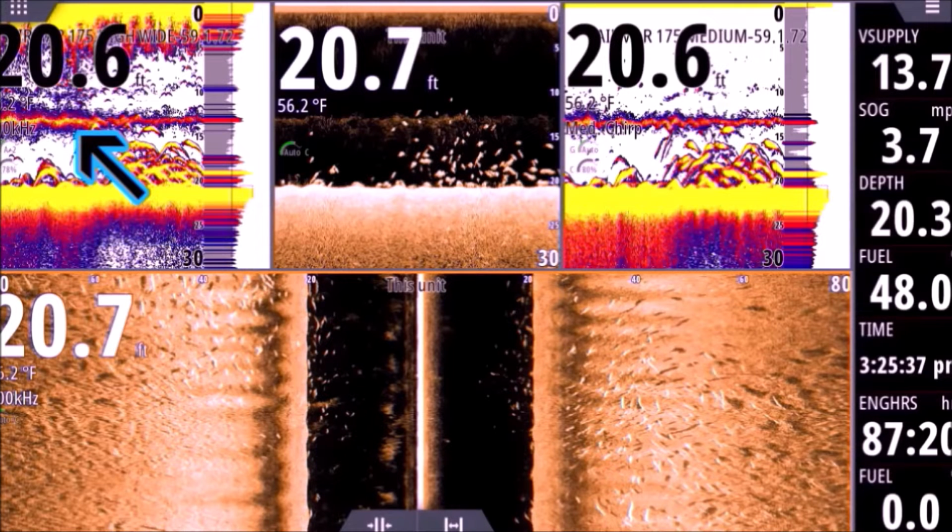And right away you're going to notice that the fish are hanging below that pycnocline. It could be just a coincidence that that's where the temperature break is, but I believe they like that water that has a little more salinity to it. So just something to pick up on, something to notice. All right, lots of fish on this screen. Okay, down in the side scan, you can just see they're everywhere.